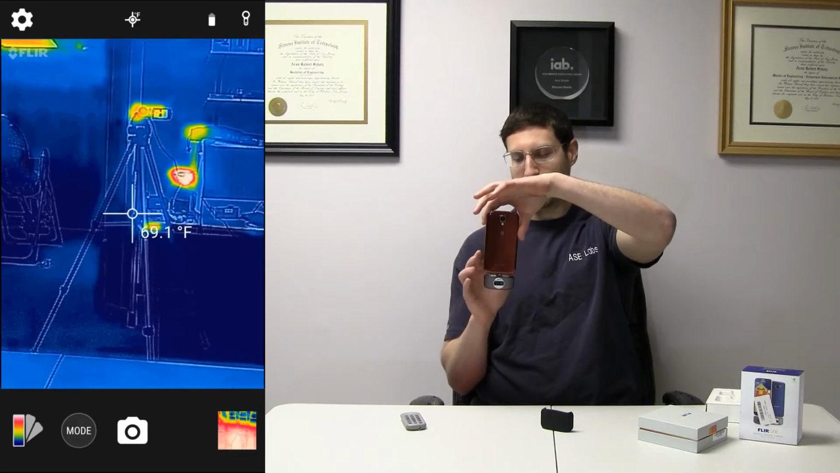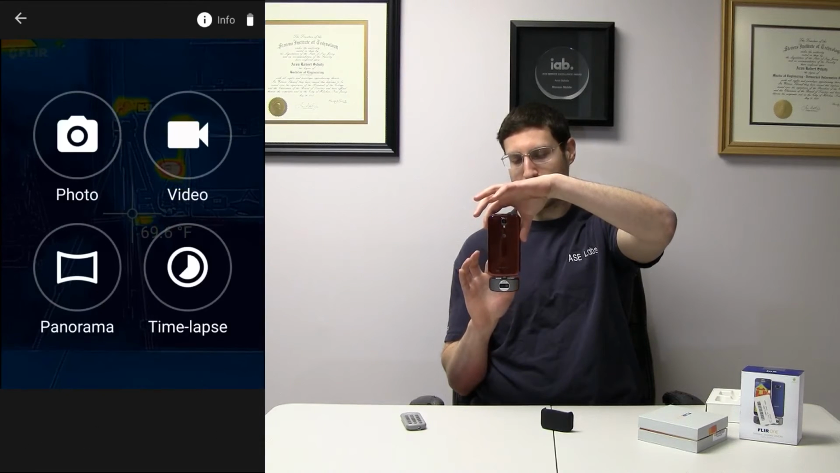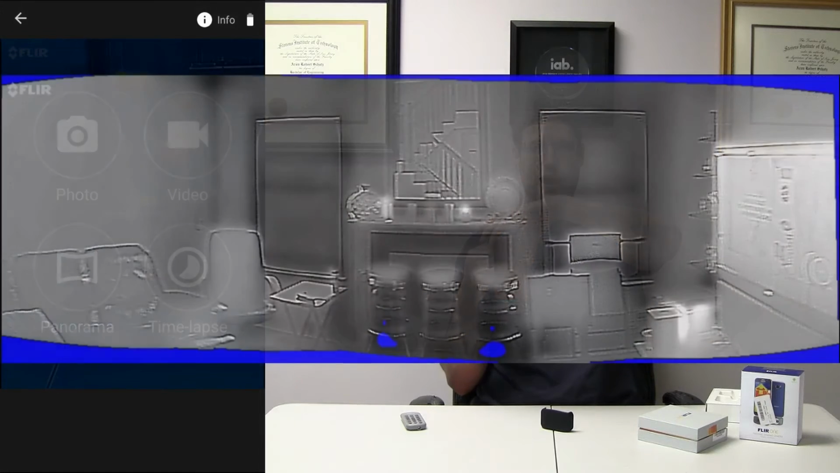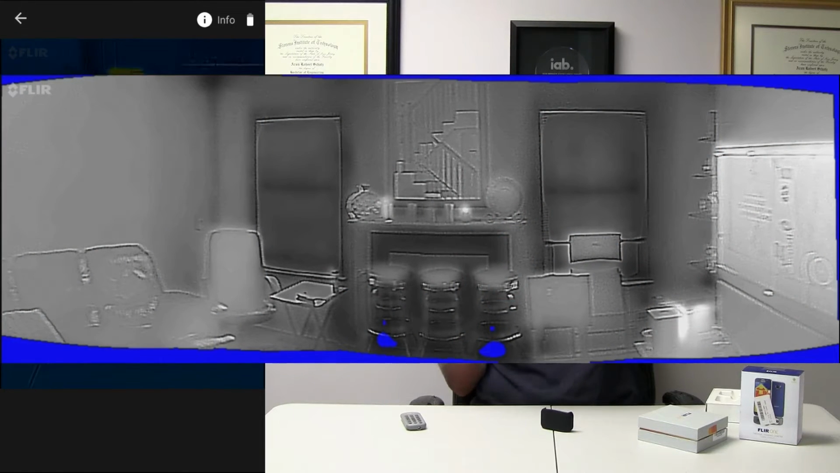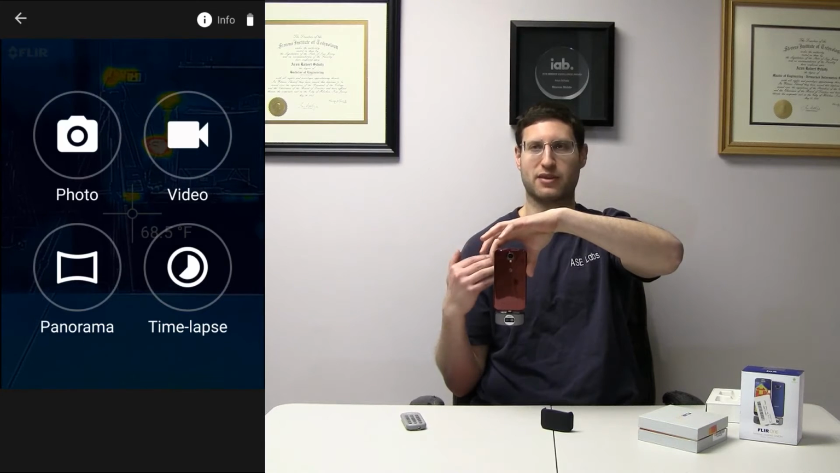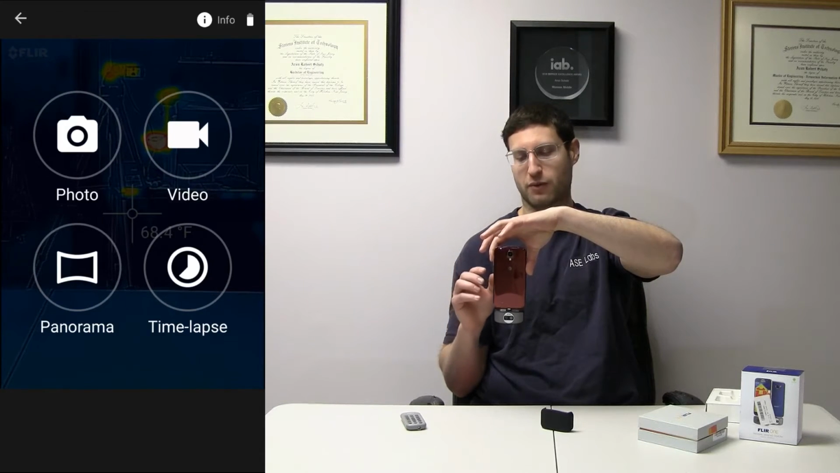This also has a few different modes. If you go into here, you can see that it can do a panorama, and I'll show you a panorama right now. To me, it's a useless thing unless you actually lock the temperature scale. Otherwise, I think it's still useless. The camera's not that high resolution. It's not really that great.